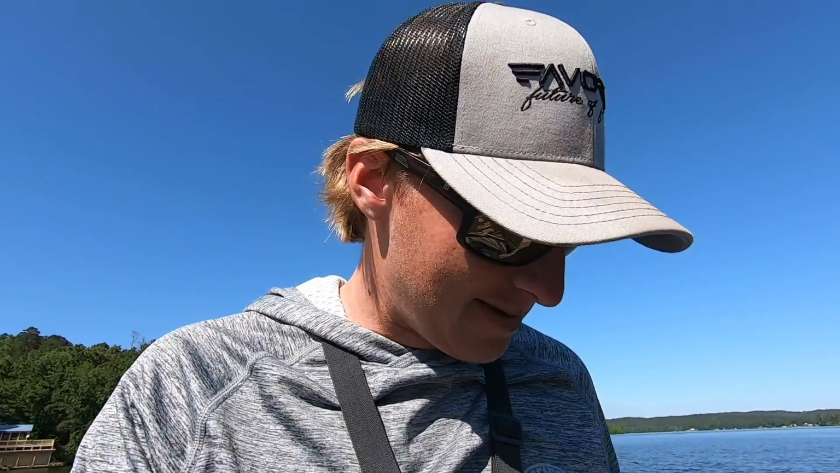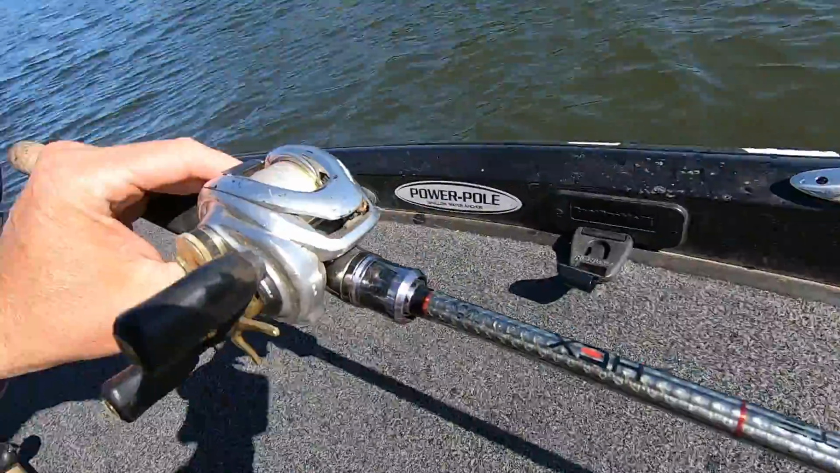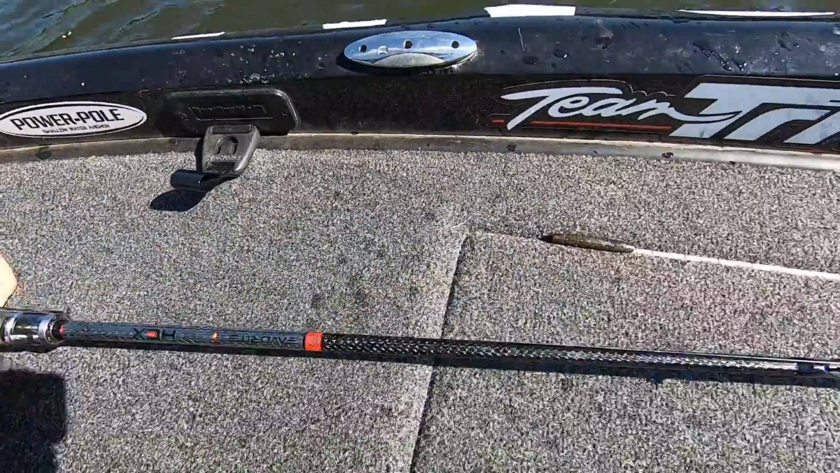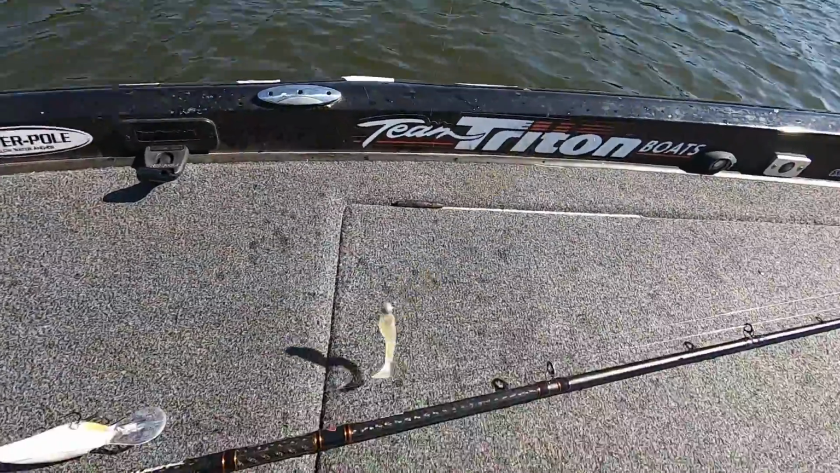Tie you on a little saucy swimmer. 12-pound line, 12-pound Seaguar. I throw that on a Hex rod. 7'2" medium heavy. Actually, this one right here. Perfect action for it. And that guy right there does work. So get out there. My main 3 baits though, I really like a saucy swimmer on a 3/8 ounce head, just slow rolling him around. Also a jig. You need a couple baits to move, and you need something to slow down.